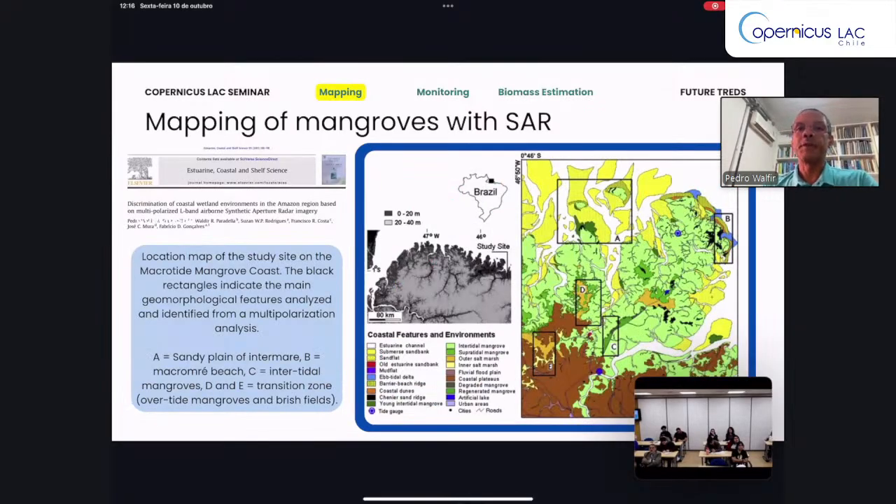Another application: we use L-band multipolarized airborne synthetic aperture radar to map different environments in the same condition but different land cover of mangroves. In this area, there are very huge mangroves, more than 30 kilometers in length along this green area.